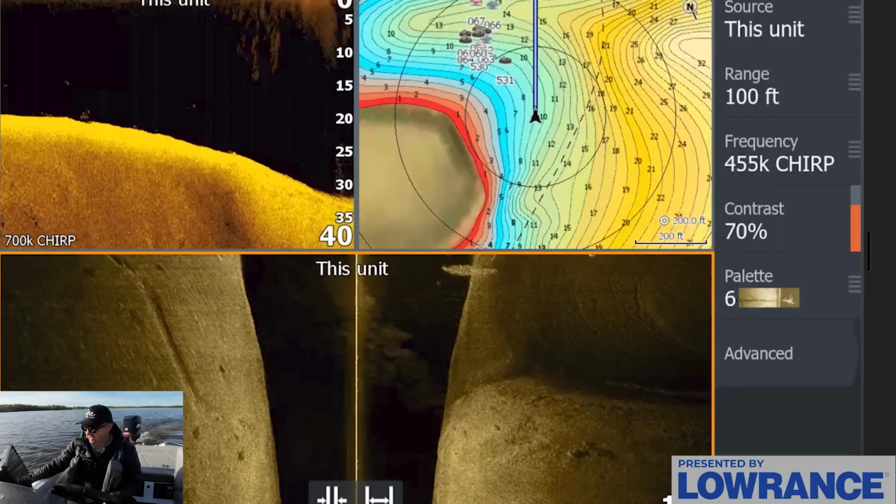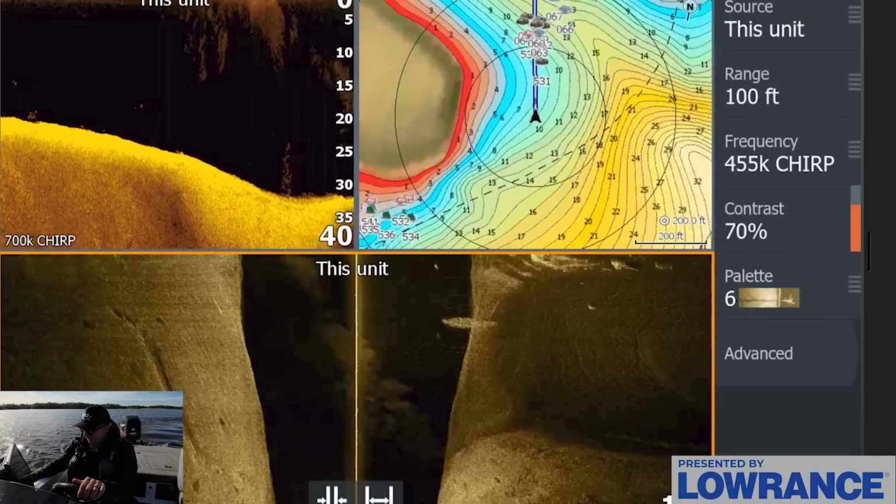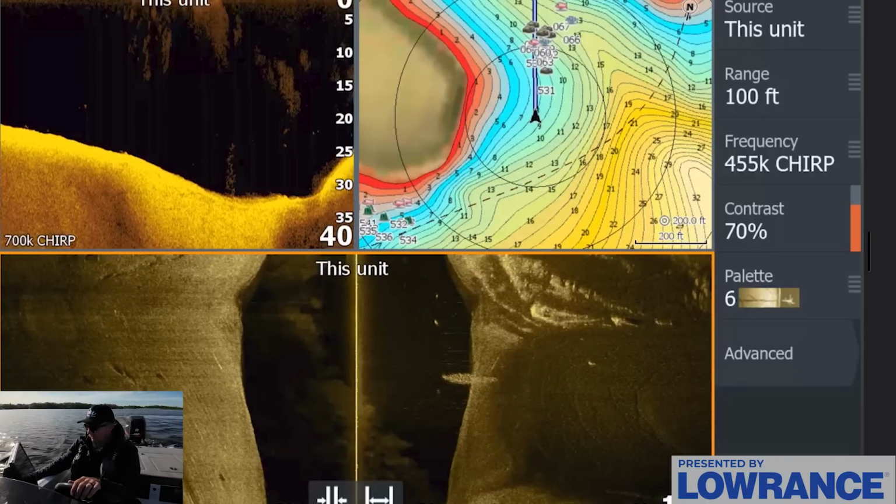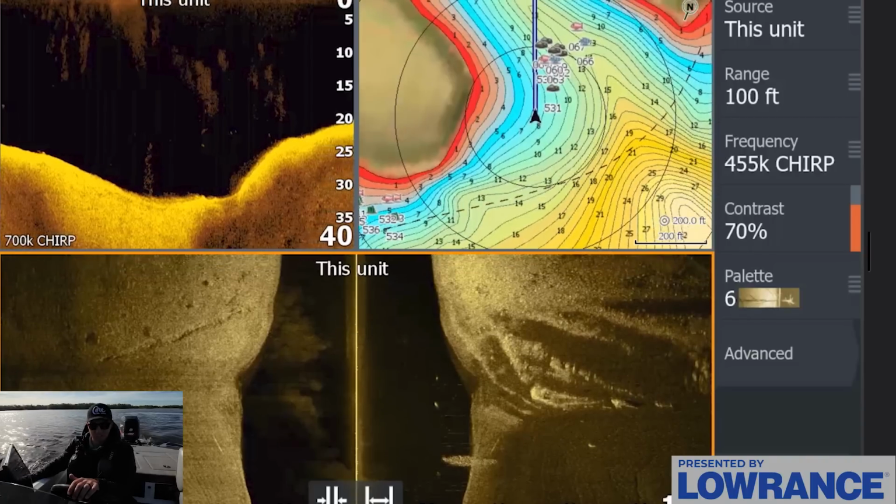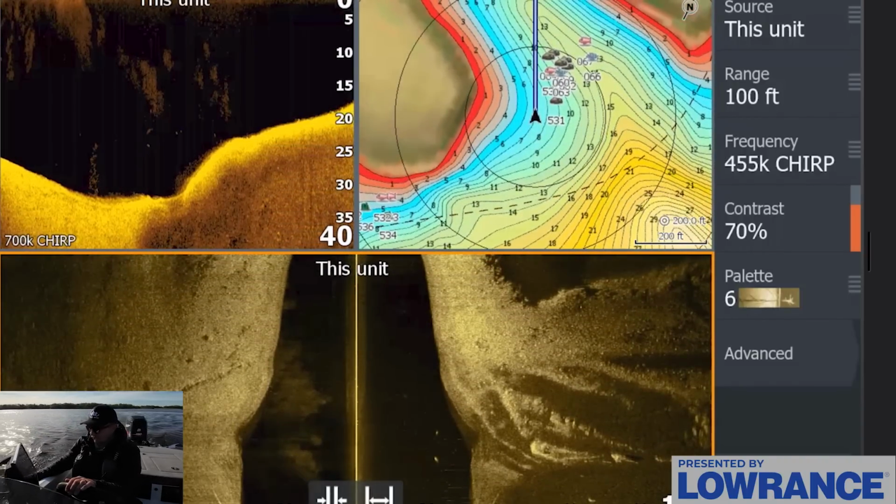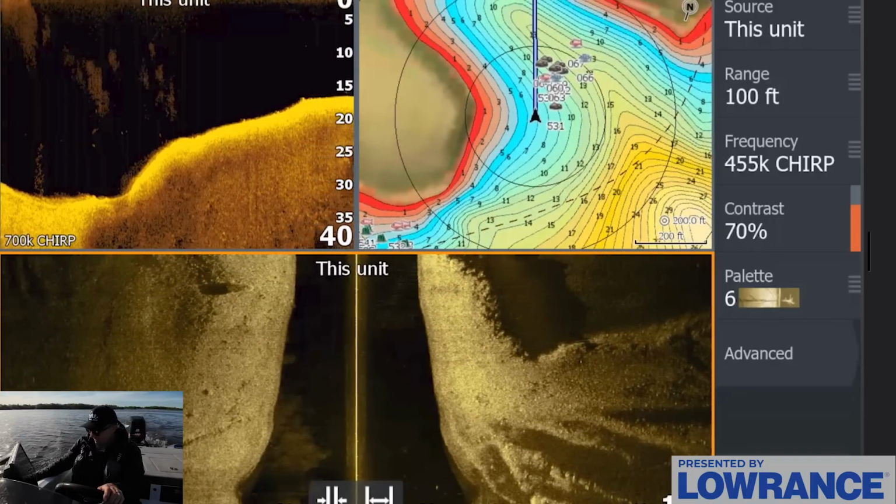This is more of a patience game a lot of times than just getting into the spot immediately and starting to catch them, but I find that is what's rewarding for me. It's the search, the hunt, feeling like I'm finding something that other anglers aren't fishing. That's why I'm always out here doing this. I want to find that untapped potential and put them in the boat in a way that other guys aren't doing. That's what's fun for me.